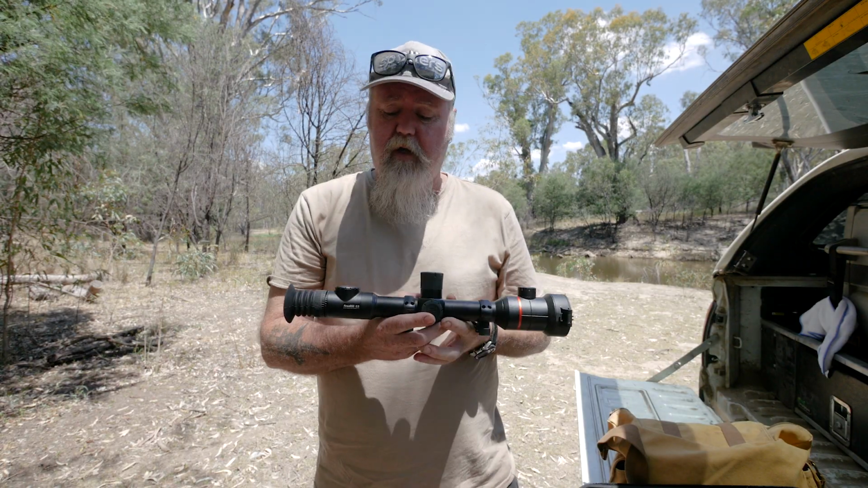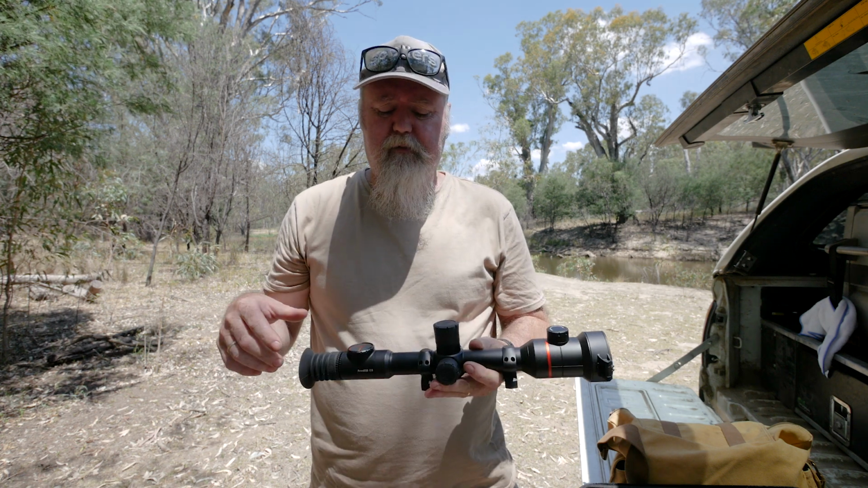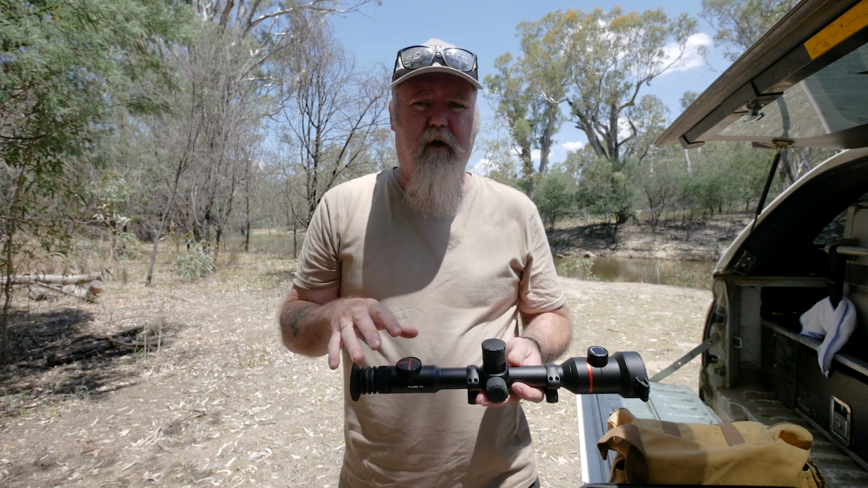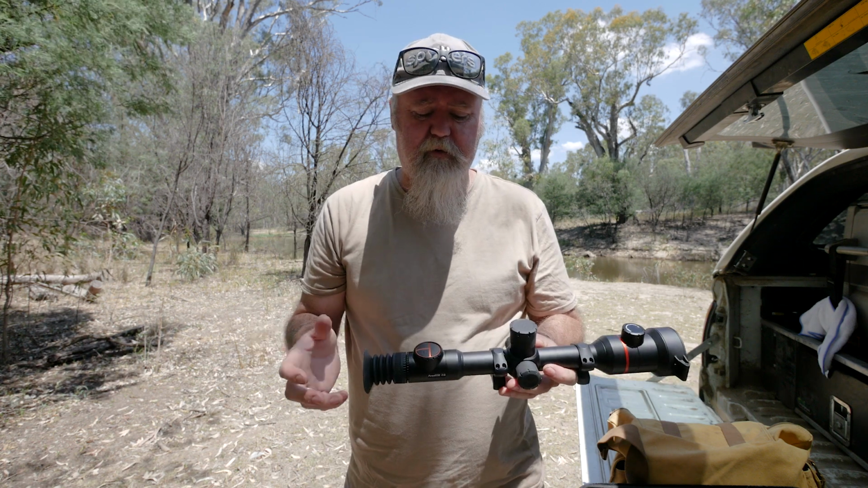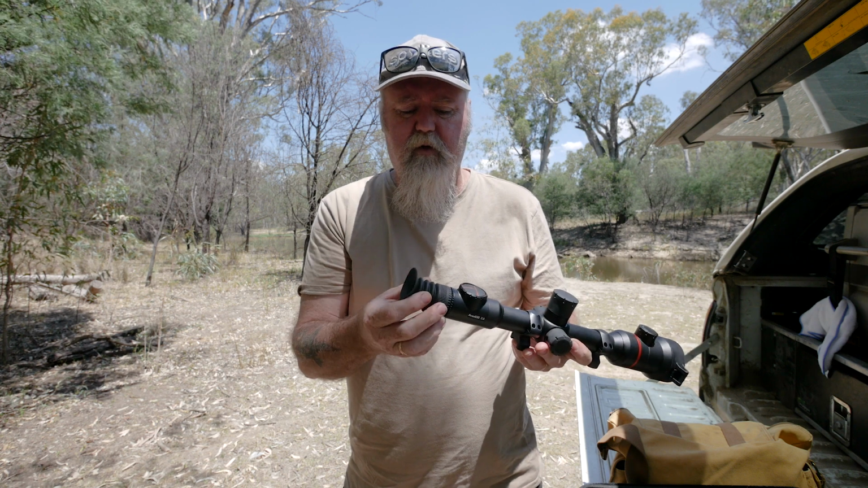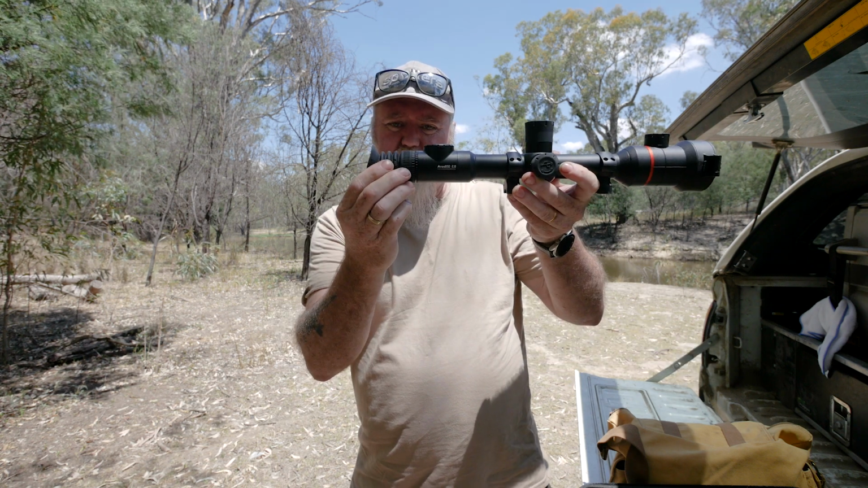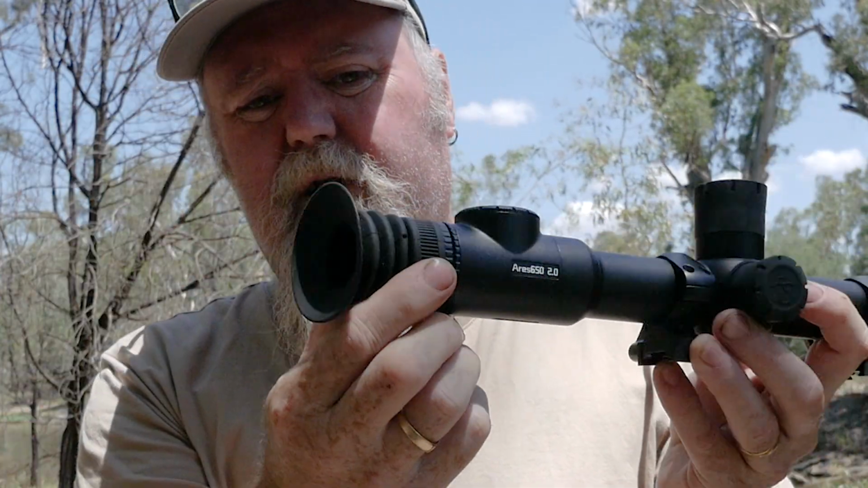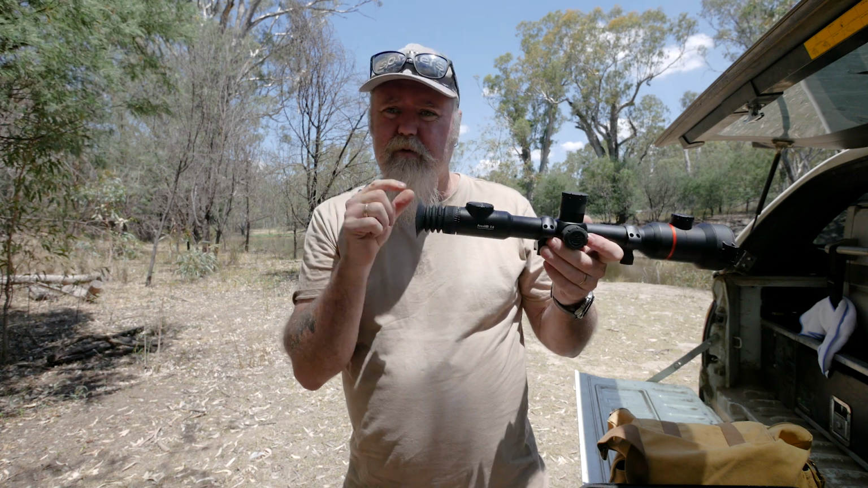Pros and cons. I'll start off with a con. There's only one real one that I've actually noticed that I think is something they could probably easily improve. And I think it's really just the design of the eyepiece. If you look up at the eyepiece compared to the outer cylinder, there's quite big grooves in it. It gives you the impression when you're looking through the end that that's a little small tube.